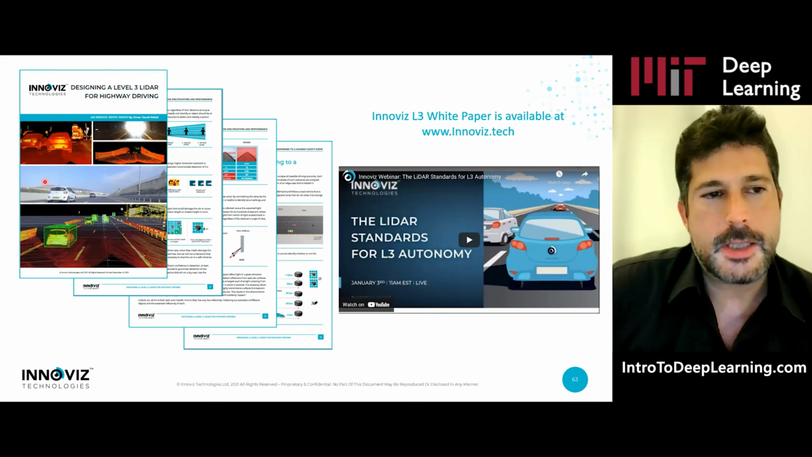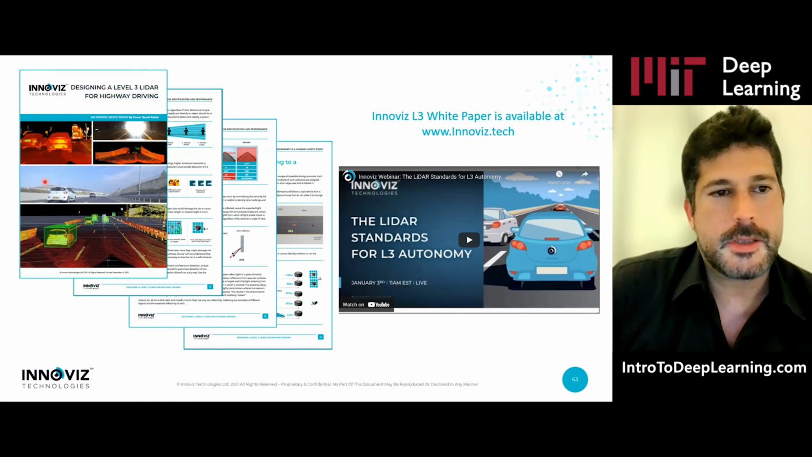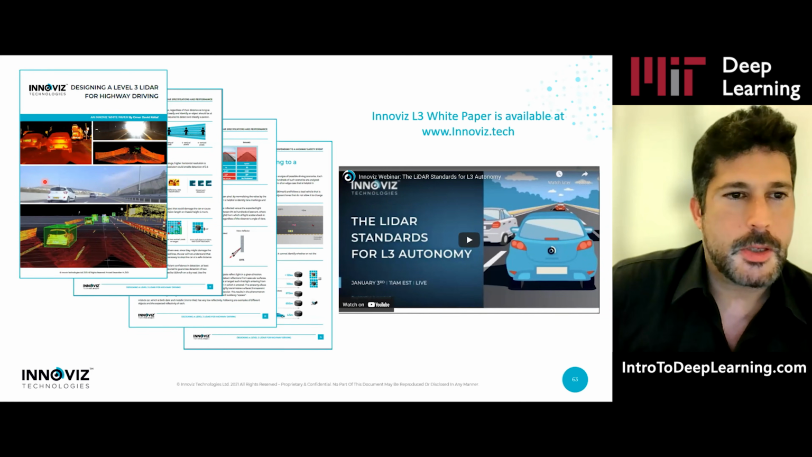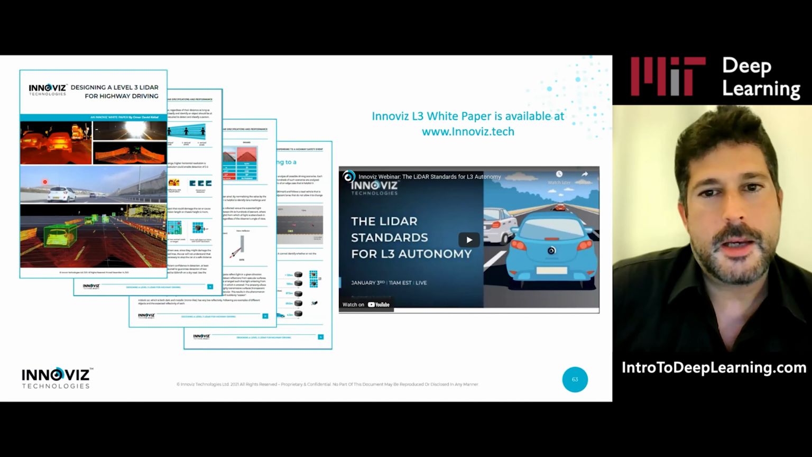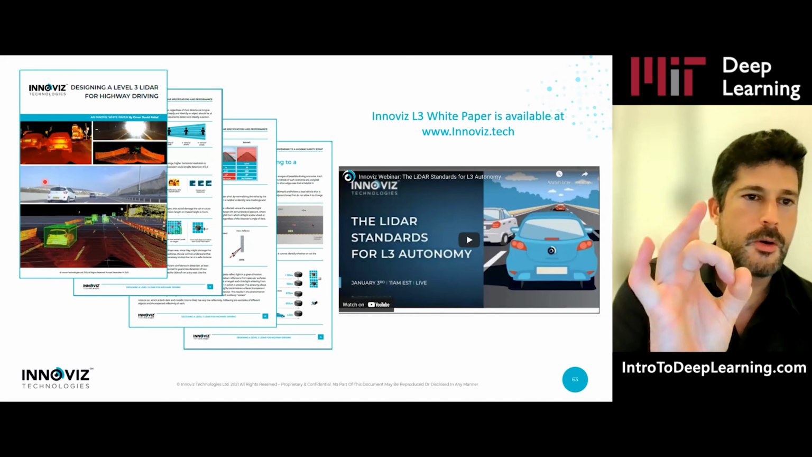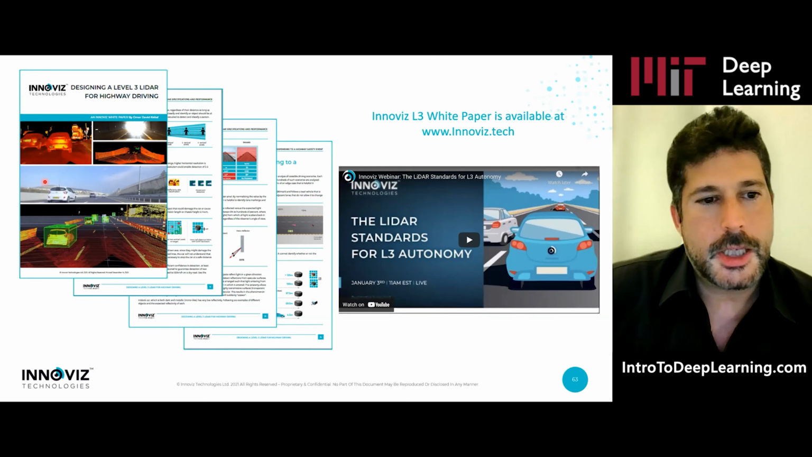FMCW systems can reach around 200K samples a second. InnovizOne is about 7 mega samples per second, and InnovizTwo is significantly higher. It means that when you need to trade between resolution, number of points, frame rate, and field of view, FMCW mostly uses very narrow periscope-like LiDARs because of that limitation.